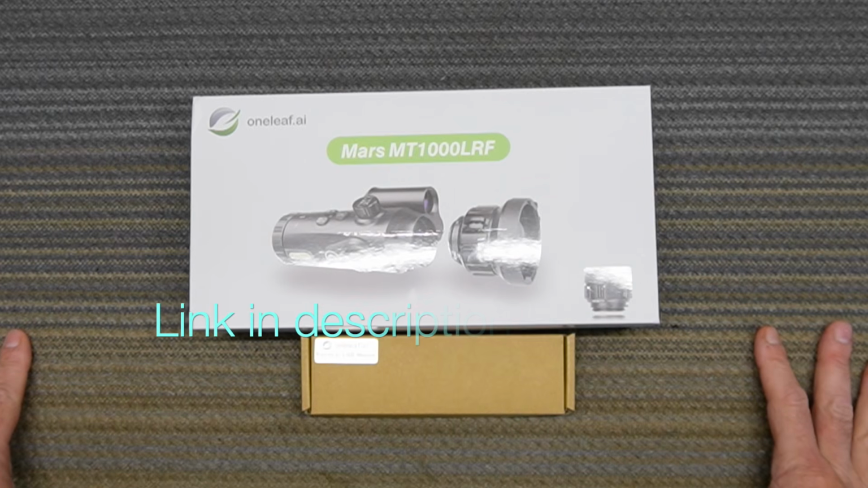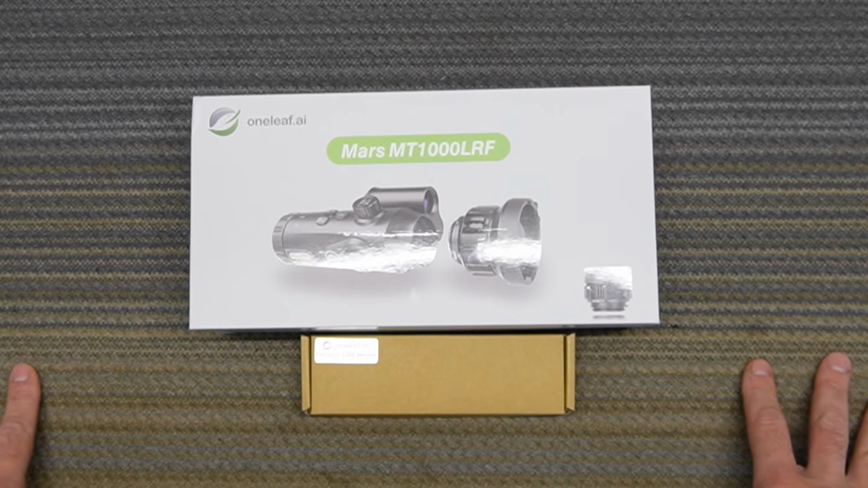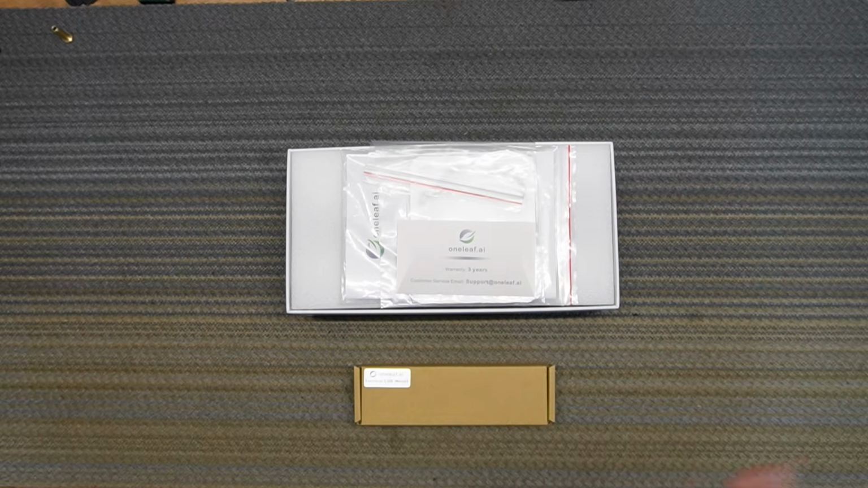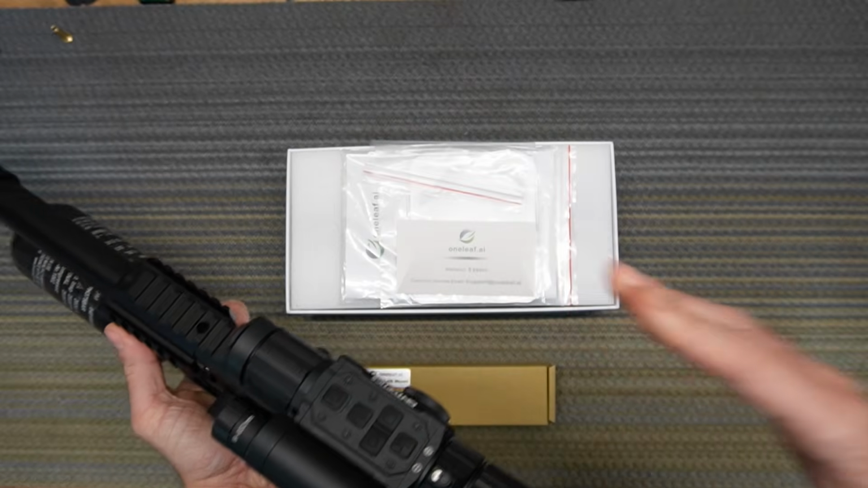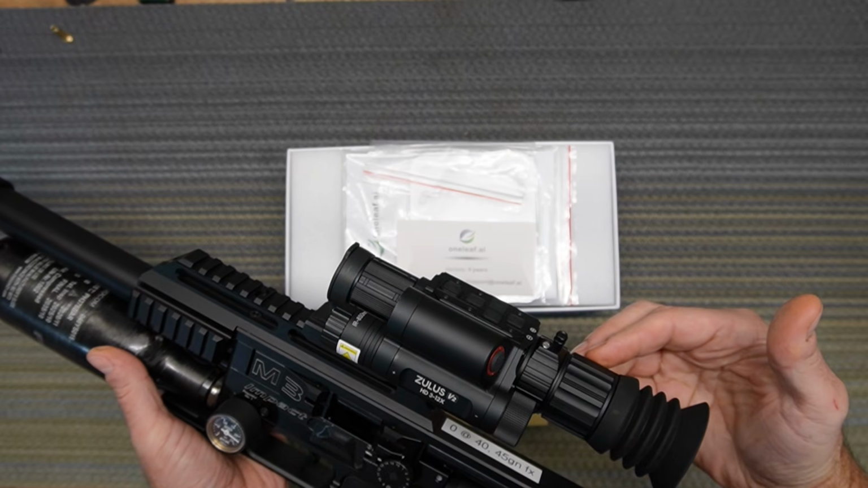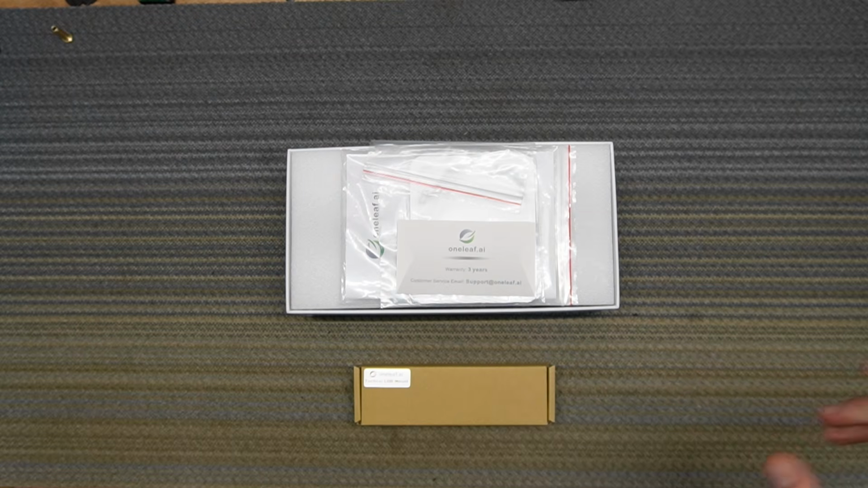Okay, so let me tell you a little more about it, show you some examples of what it can do, and we'll go from there. What we got is a thermal scope, not just a night vision. You guys know I have DNT optics, and this is also a ballistic calculator with a rangefinder LRF digital scope. It does very well at night, but this is just a regular night vision. This is something that's next level.